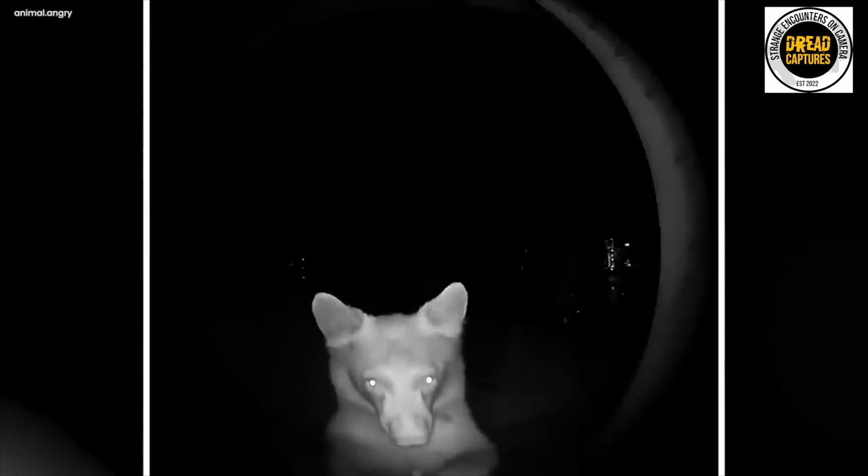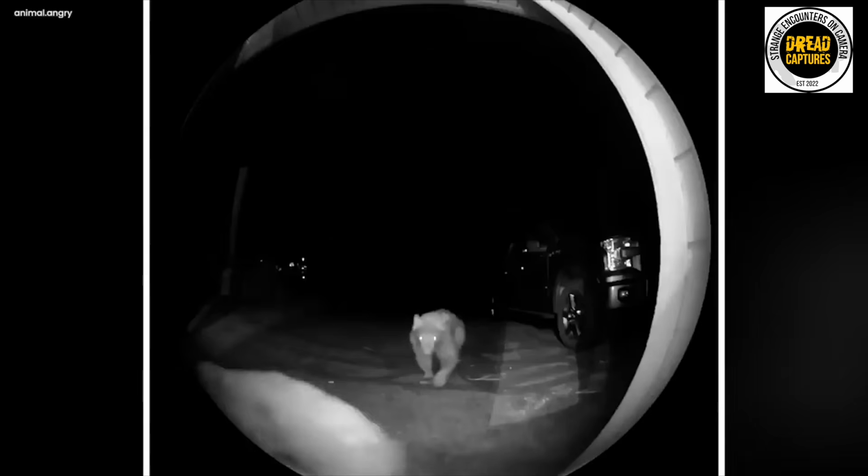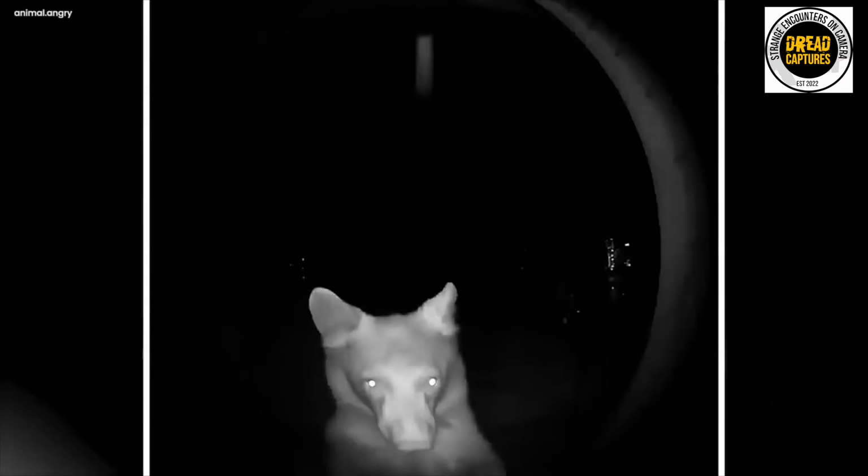But I also wonder what attracted the bear to this particular home. I wonder if they had perhaps cooked something delicious for dinner and the bear still smelled it coming from under the door. I'd be interested in your thoughts on what could have attracted him.